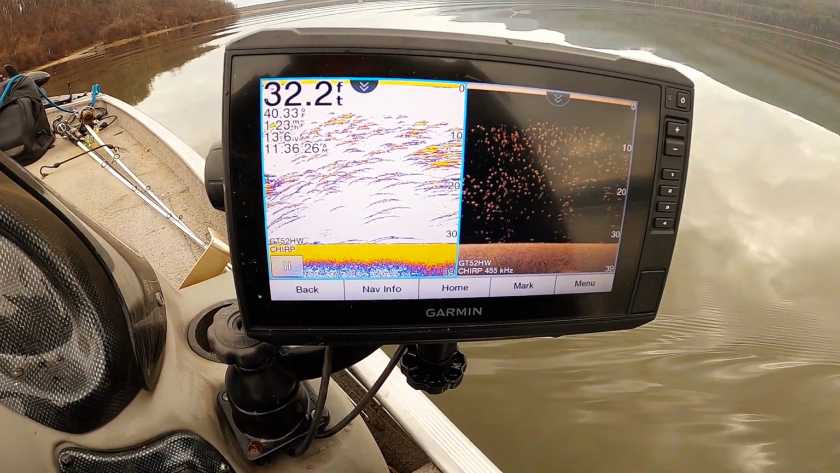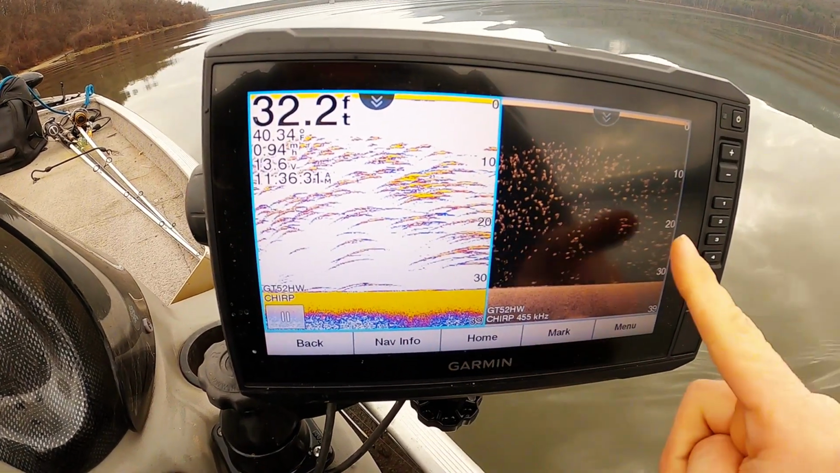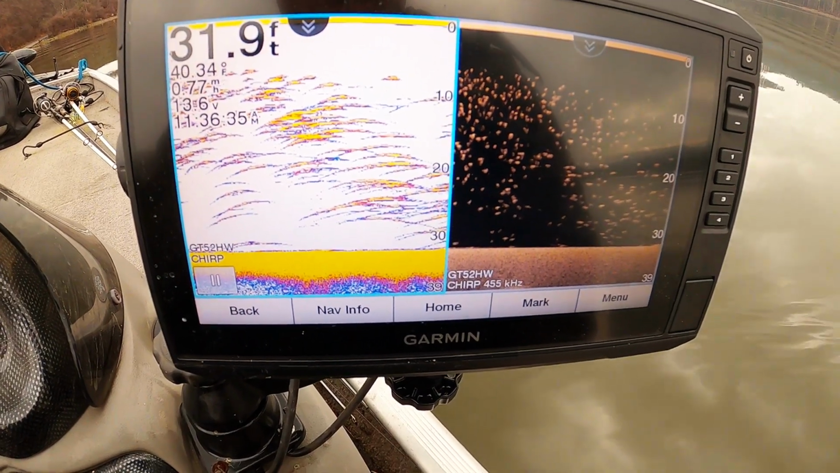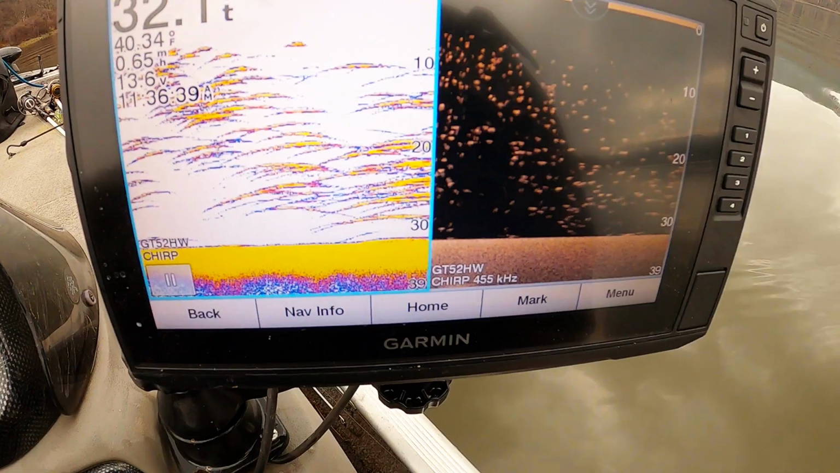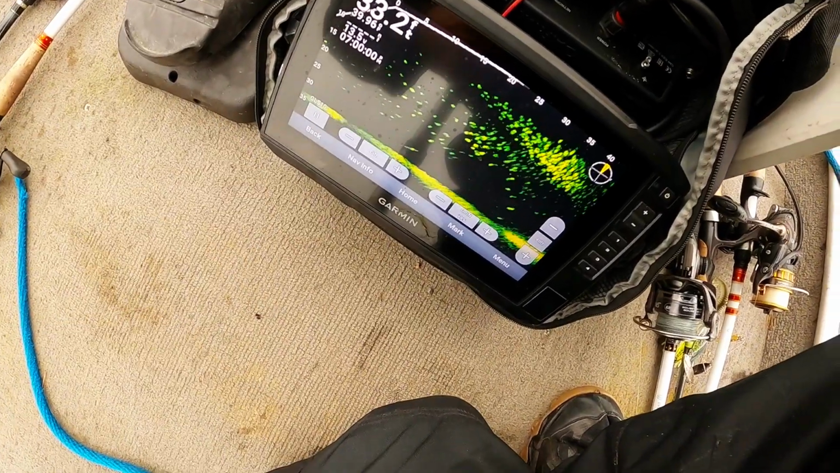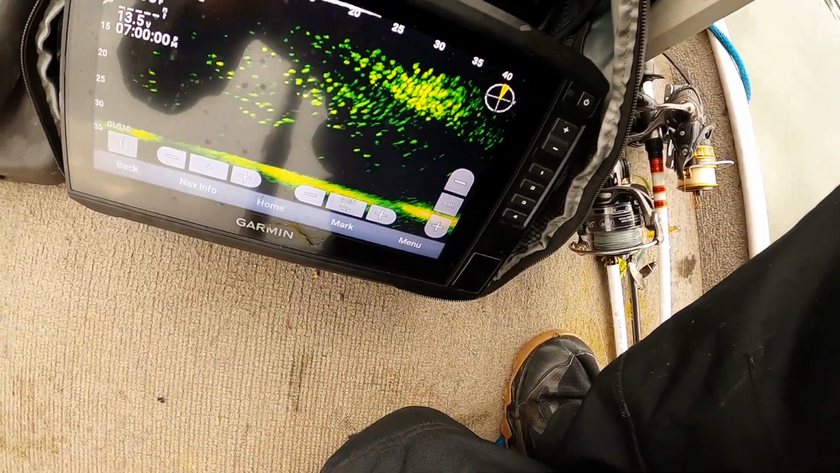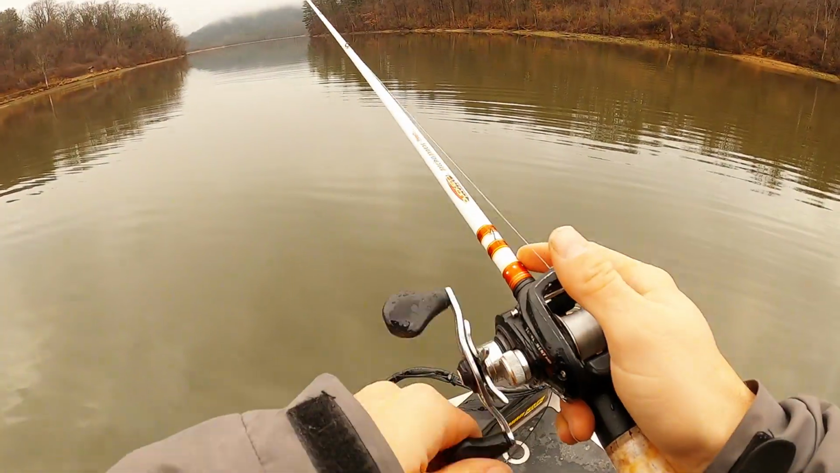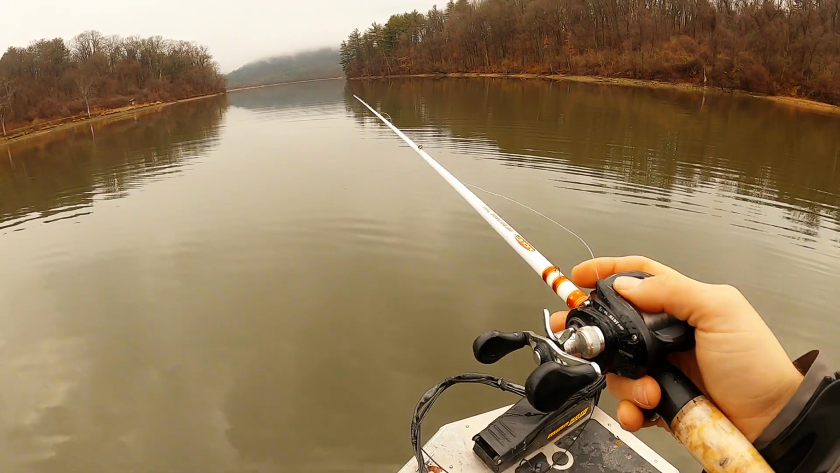They are freaking stacked here. Look at this. Got the traditional over here and the down view over here. Lots of crappies down there, and there's some bass on the bottom as well. So, drop right on them here. Look at the LiveScope here. Look at that. They're stacked everywhere down there. I like to find some bass, but we're just gonna kind of work this, start this spoon here, Flutter spoon.